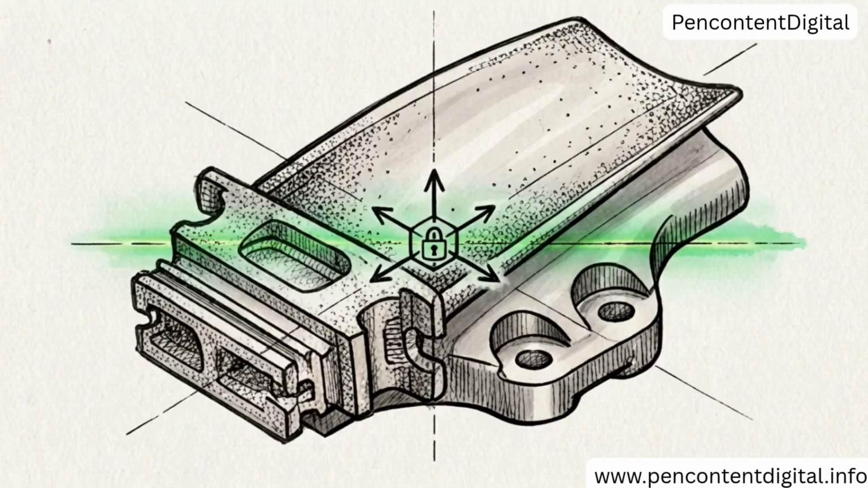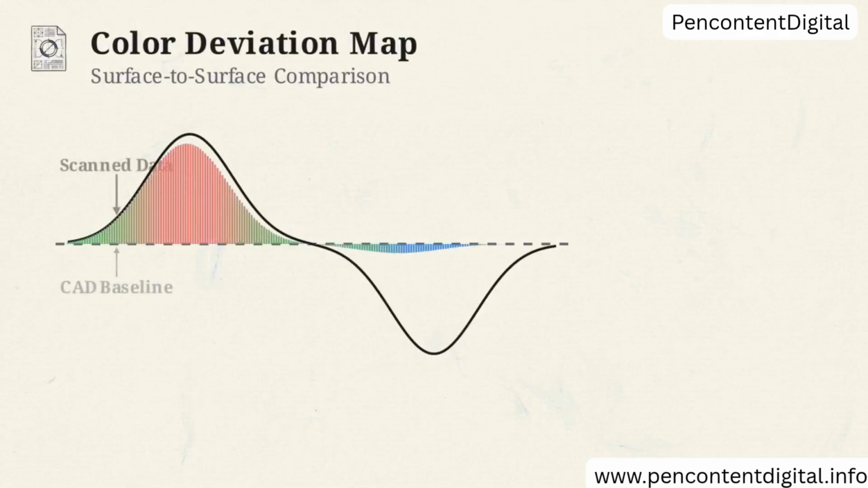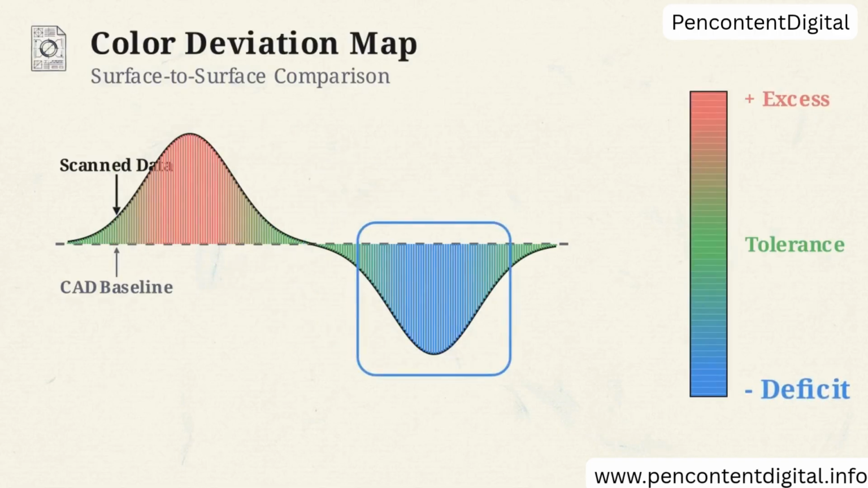Once the physical scan and the CAD model are anchored together, the software runs a surface-to-surface comparison, calculating the exact distance between the two geometries at every single mapped point. This calculation generates a color deviation map. Looking at the map, green zones indicate perfect alignment within tolerance. Red patches highlight areas with excess physical material, while blue patches reveal gouges or deficits in the physical part.